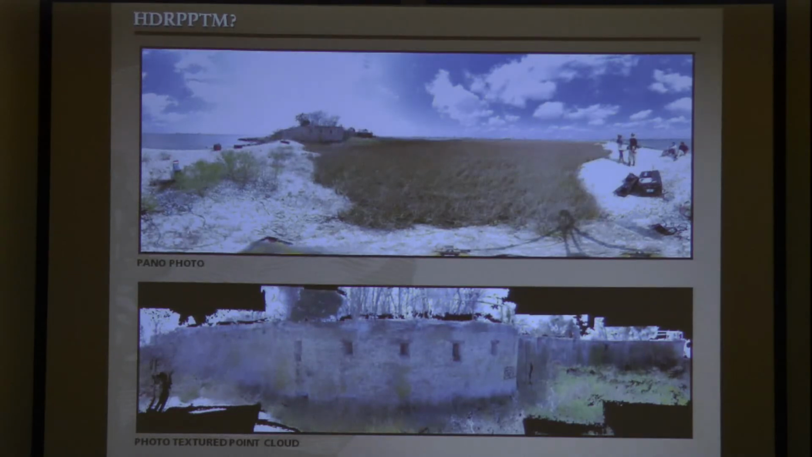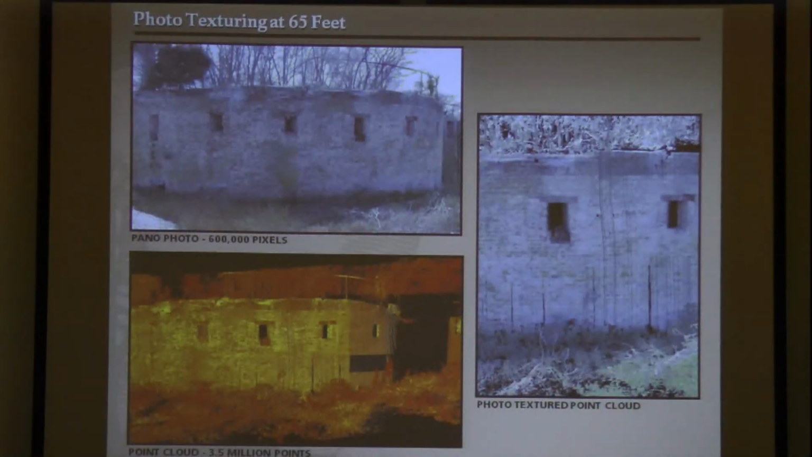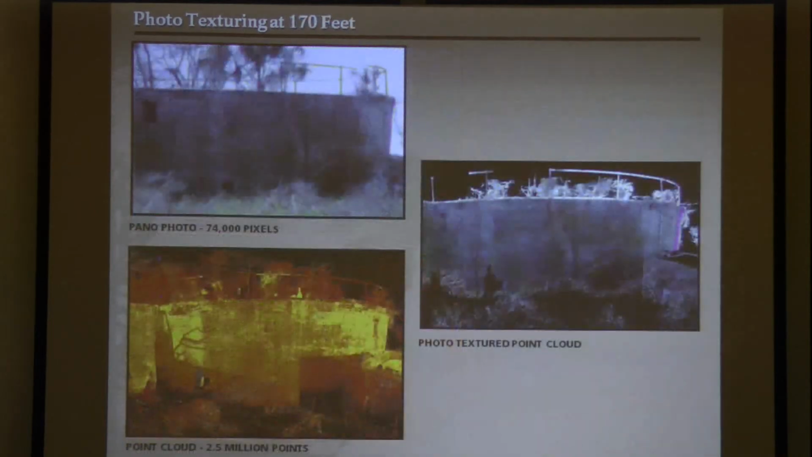However, this station is a much greater distance from the fort. At 65 feet from the scanner, the photo has only 600,000 pixels to map to 3.5 million data points. This means that the results are interpolated through subsampling, resulting in a less sharp texture map. And you can see that the brick joints are more difficult to define. And the problem becomes even more pronounced at the 170-foot mark.